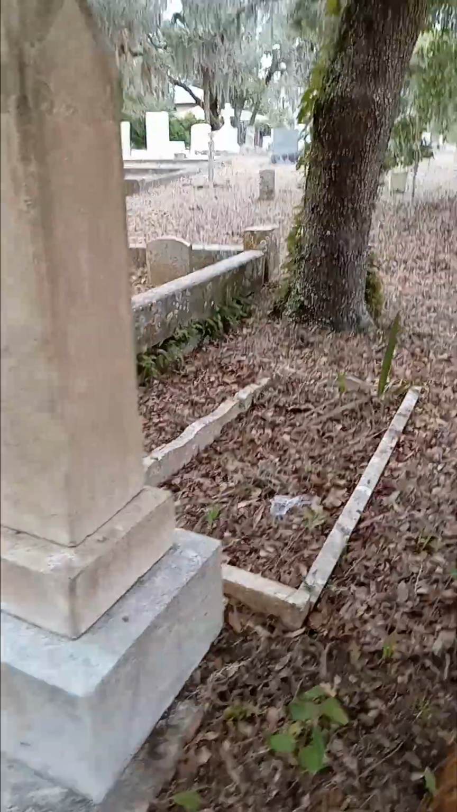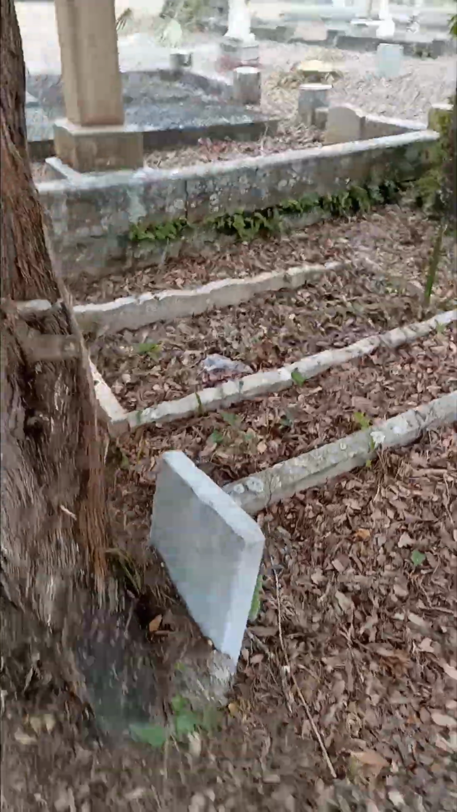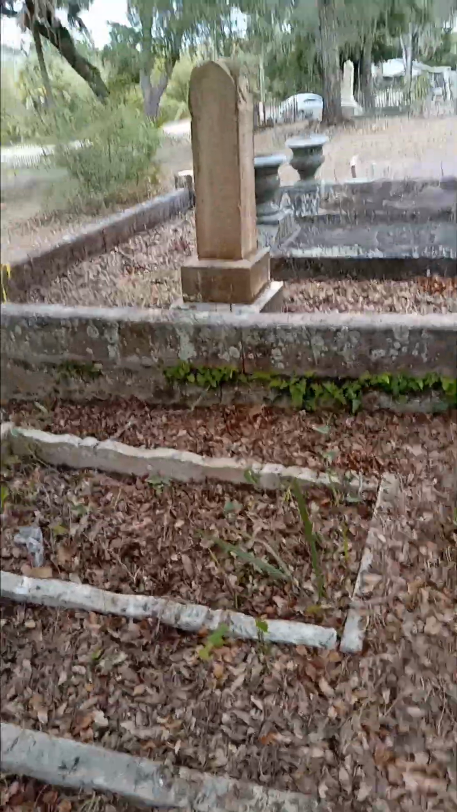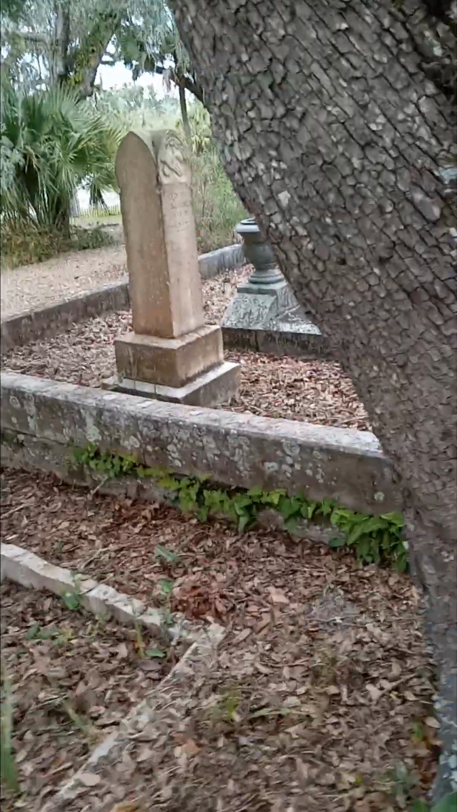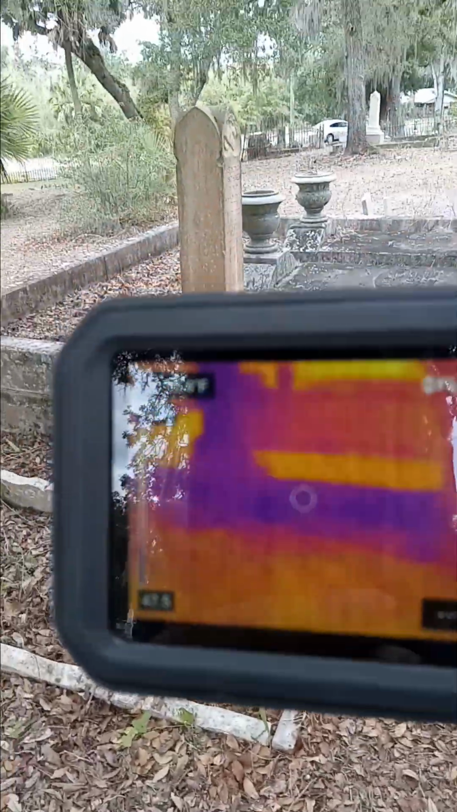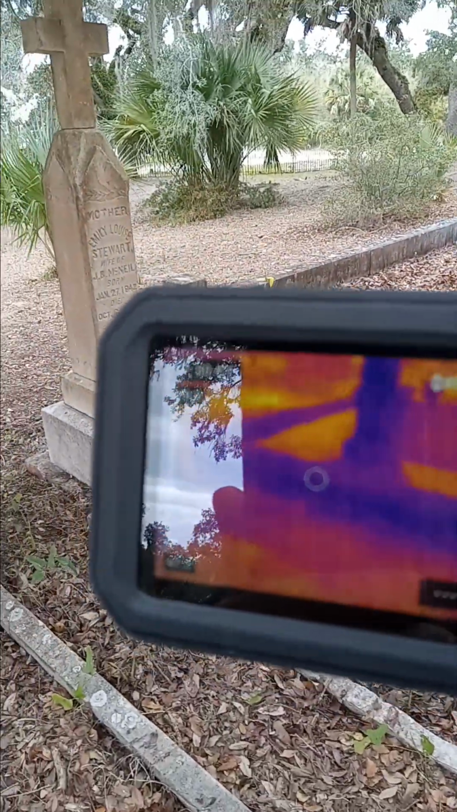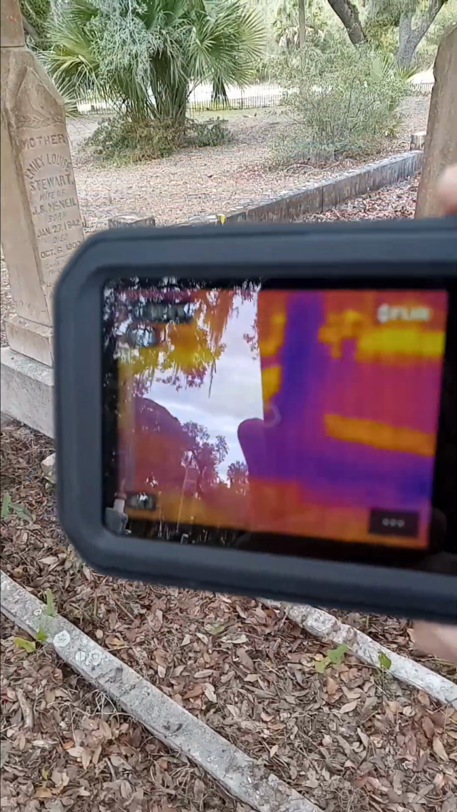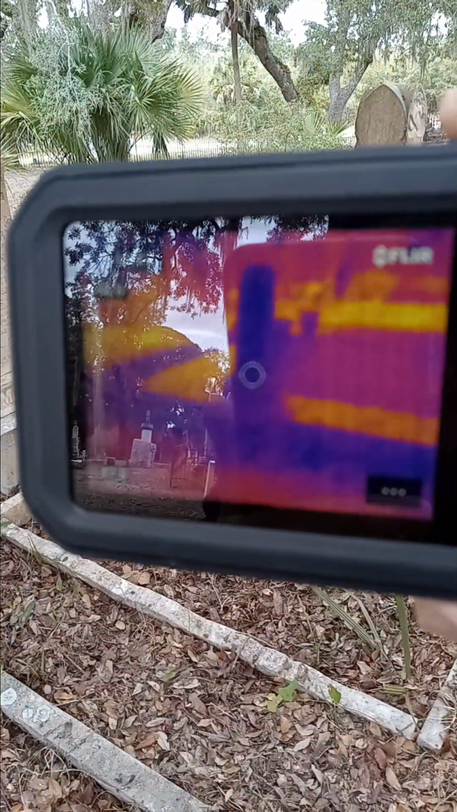Now, let's go back over to the front and get a view of the thermal image from the front. Now, I don't know if we took a view of it from here or not. This is somewhat of a southwest corner, depending on the angle of your family plot.